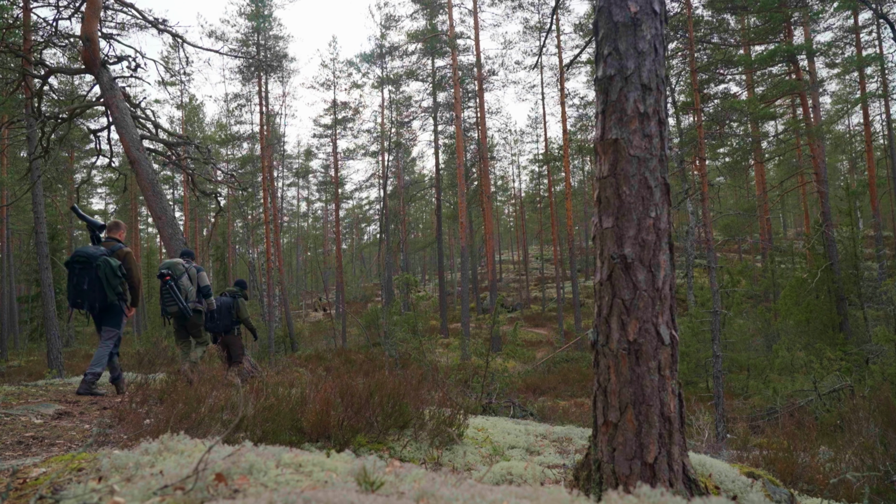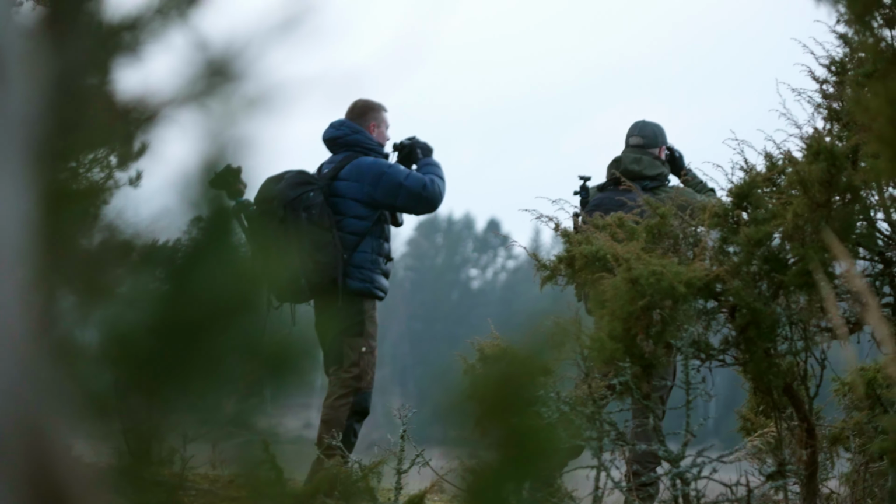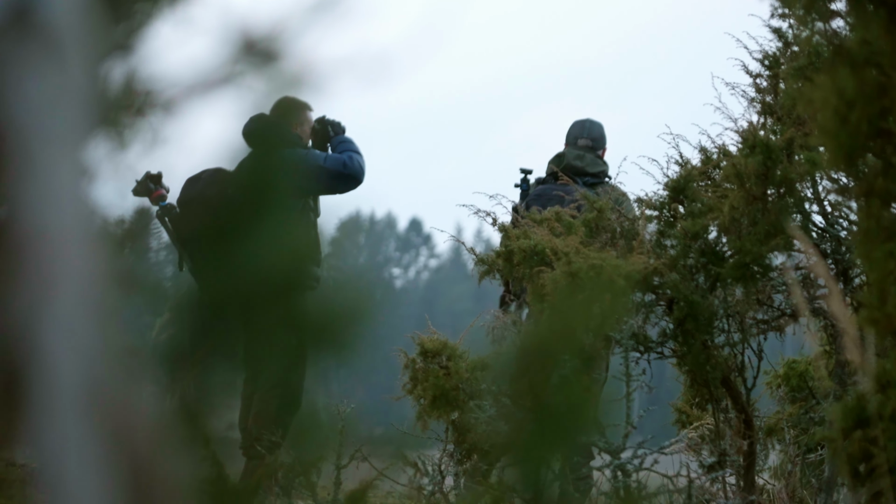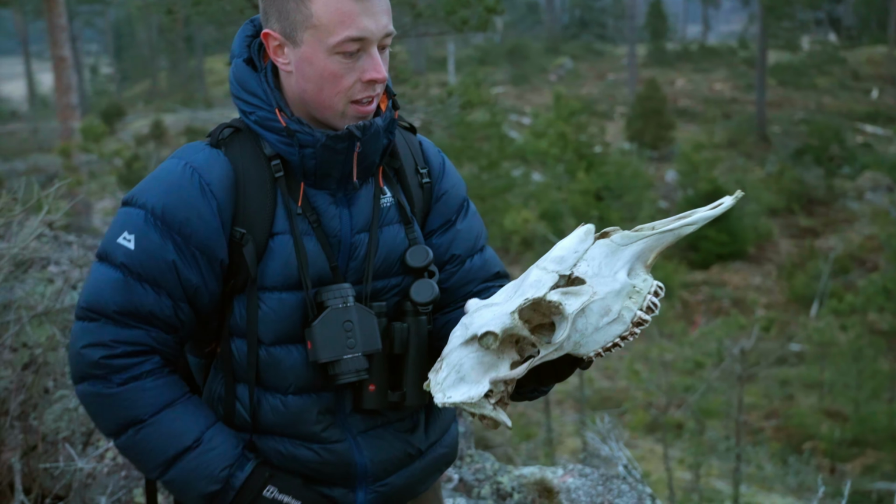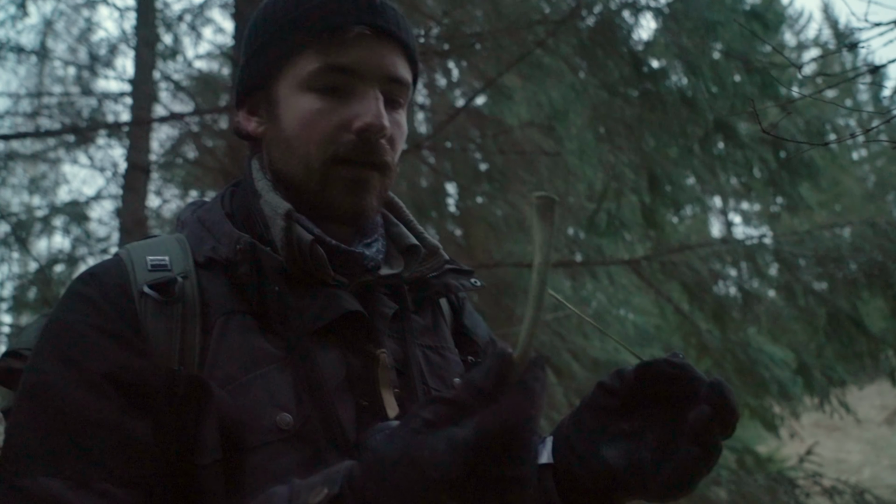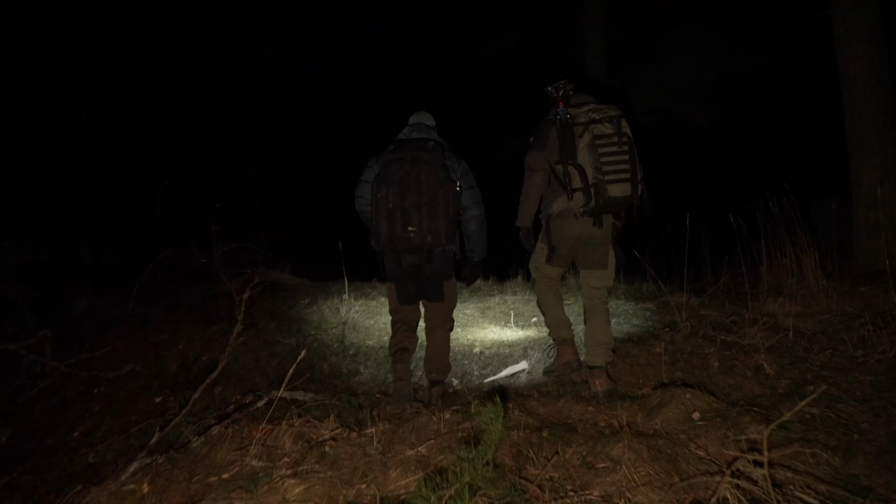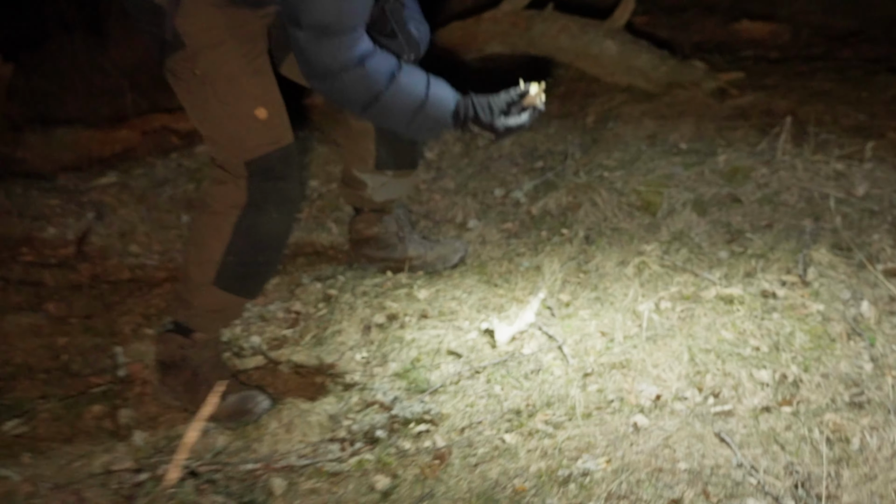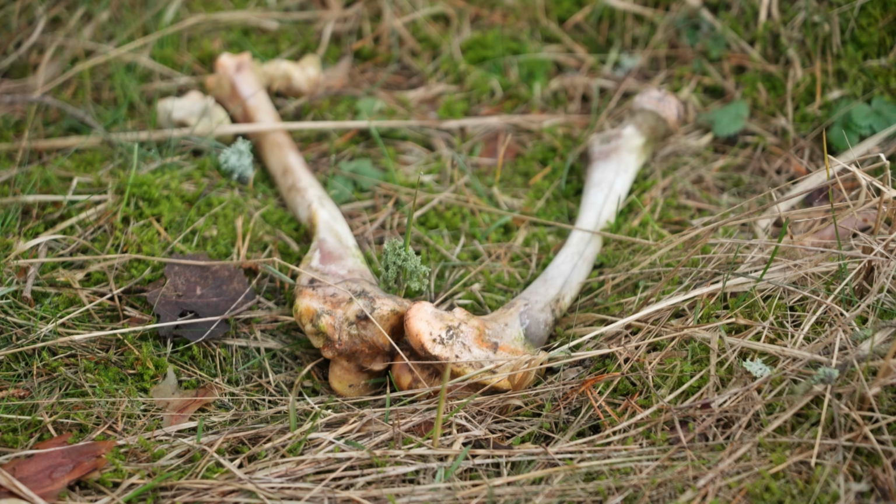With our platoon of trail cameras deployed, we spent the next days focused on Ossi's advice to find a fresh kill. Signs of predators were everywhere, but a moose this size could have only been brought down by a wolf pack, and every other carcass we found was weeks rather than days old. Not a fresh kill. Nevertheless, we persevered, every bone being a potential step closer to this secretive creature.